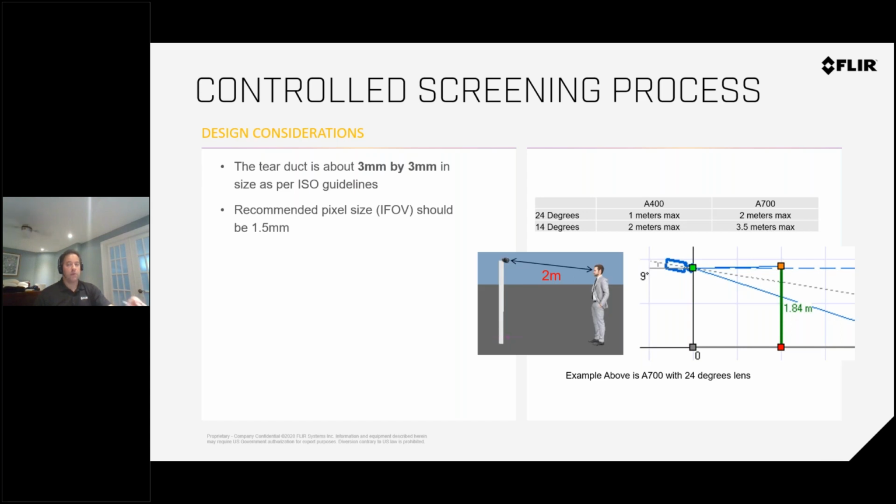This is something that FLIR or ITM personnel can help you with. You don't have to do that yourselves. We will be glad to help you out. We just need to understand the situation and we'll say this is the best recommended system for your application. The camera only needs 200 milliseconds to scan a temperature, so it's a very quick process.